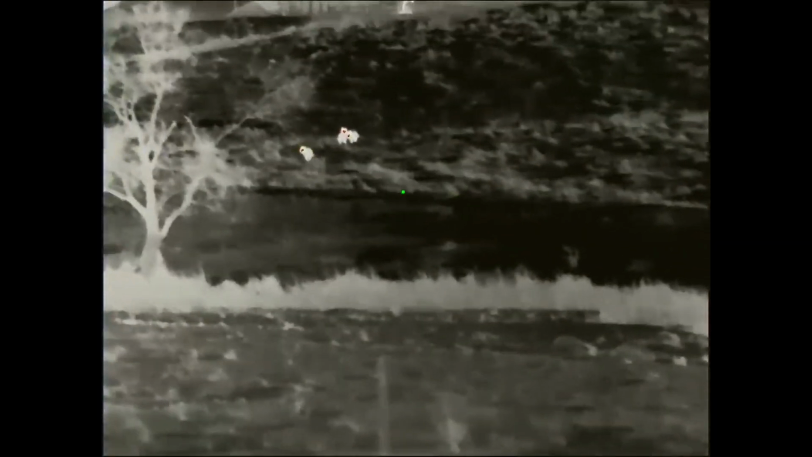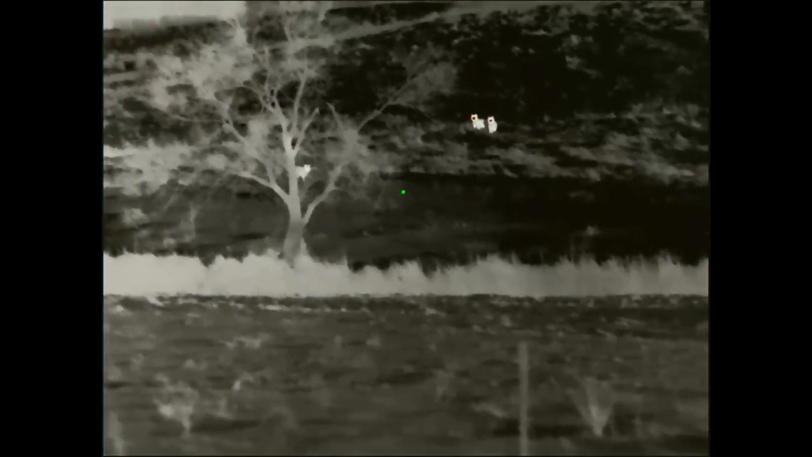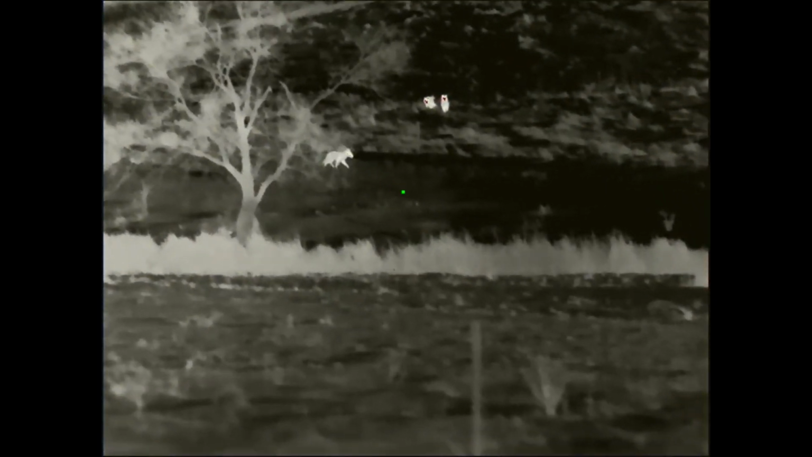They're looking off to the right. So I took a look over there to see if there's something else coming in from that side, but I don't see anything. I'm going to stay on these ones. The wind is left to right. They'd have to get way down the draw that I'm in to get past and around. So I'm not worried about that.